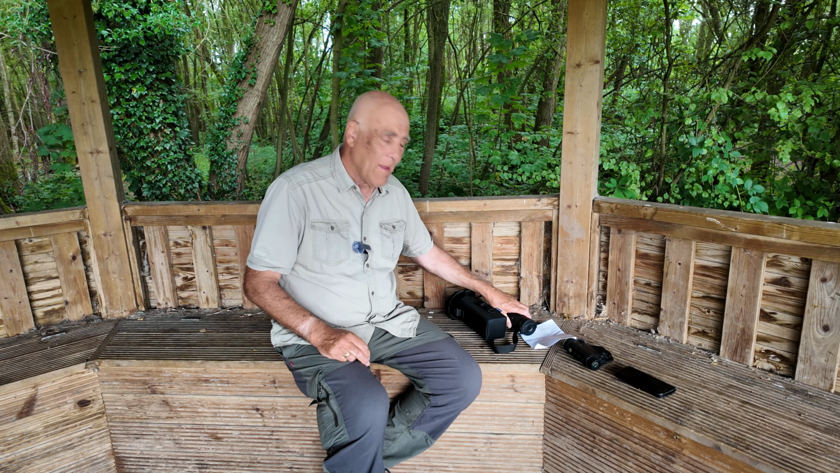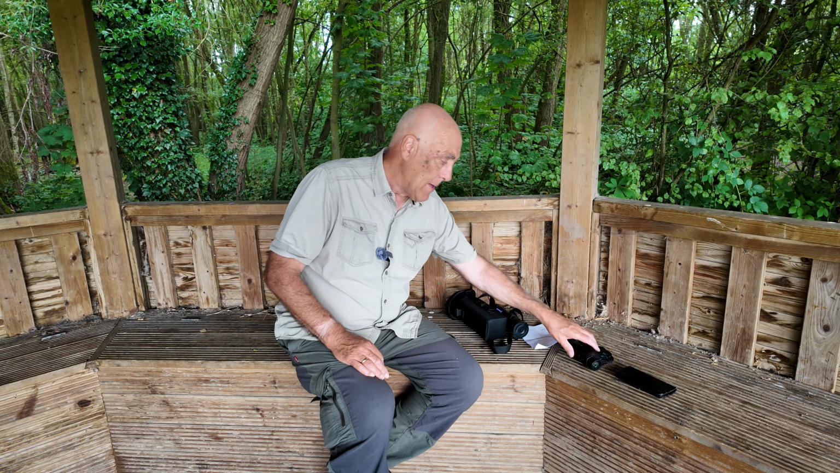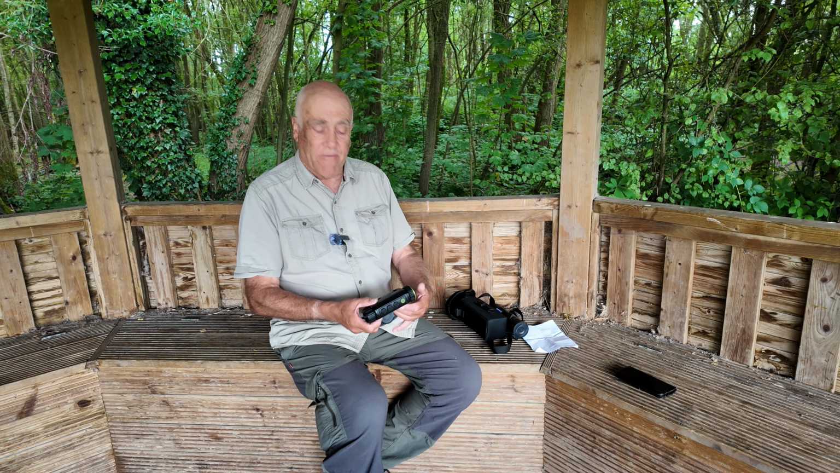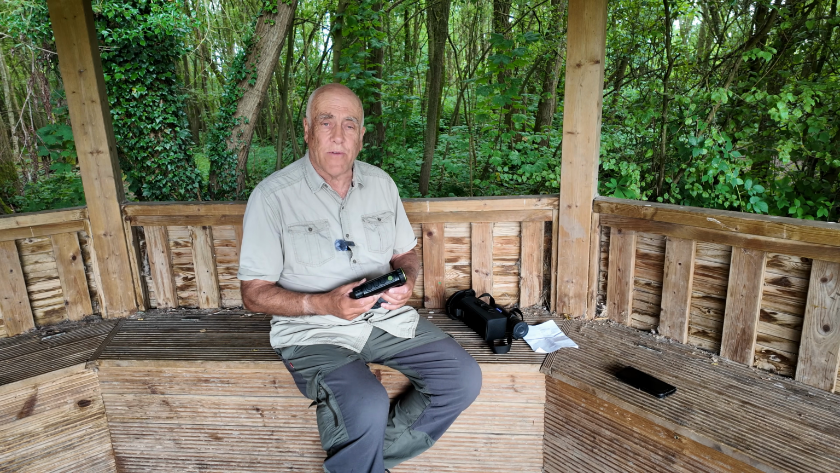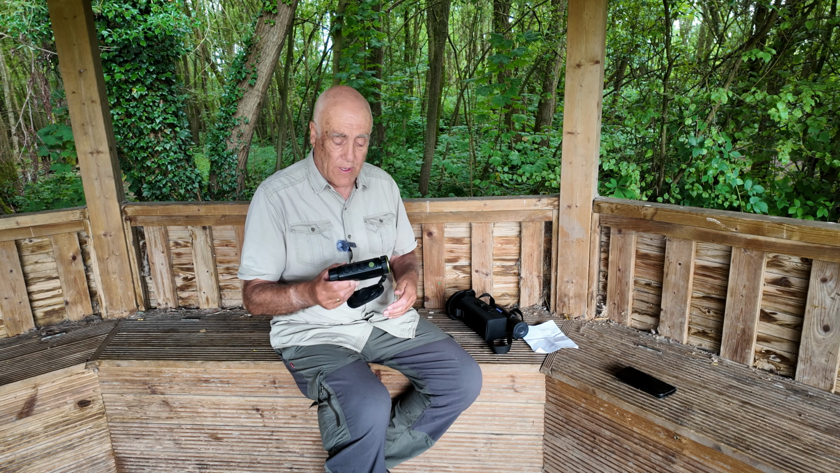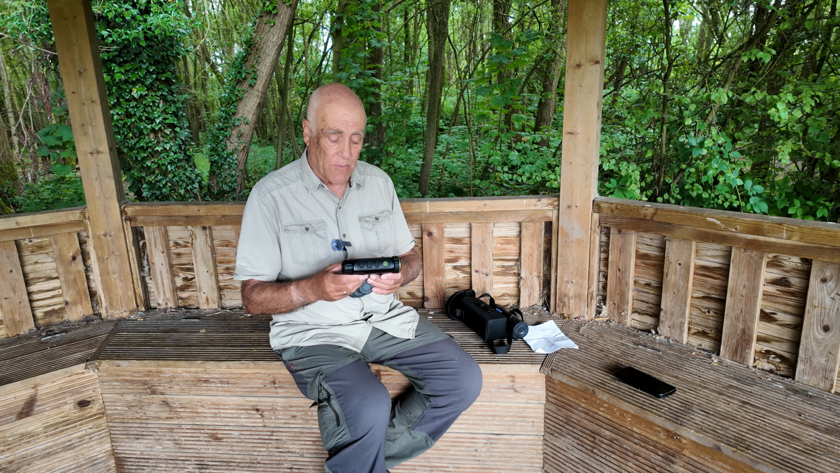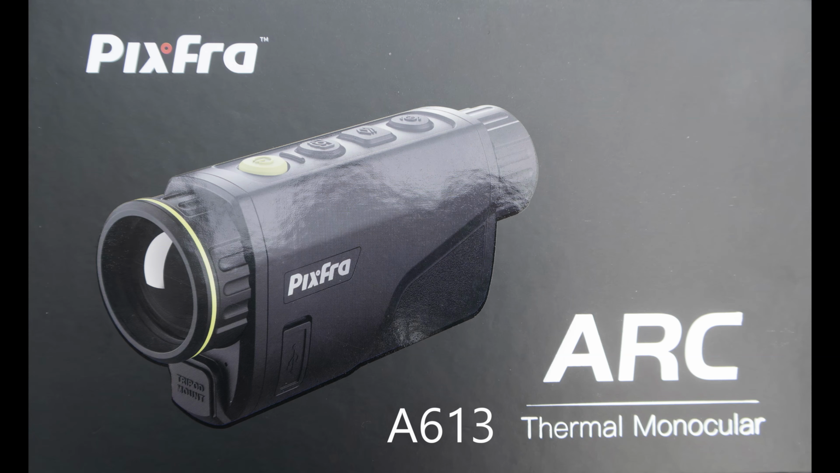And when suddenly you want to find something, it's just not there. So I've been thinking about whether I could buy one that's physically smaller, and a friend of mine recently did buy one. It's the same sensor, so it's a 640 by 512 pixel sensor, and it's much smaller. So as my friend was raving about it, I got in touch with Thomas Jacks, who are the importers for lots of thermal imagers, including Pixfra and Pulsar, and they very kindly sent me one for a couple of weeks to try it out. And this is it.